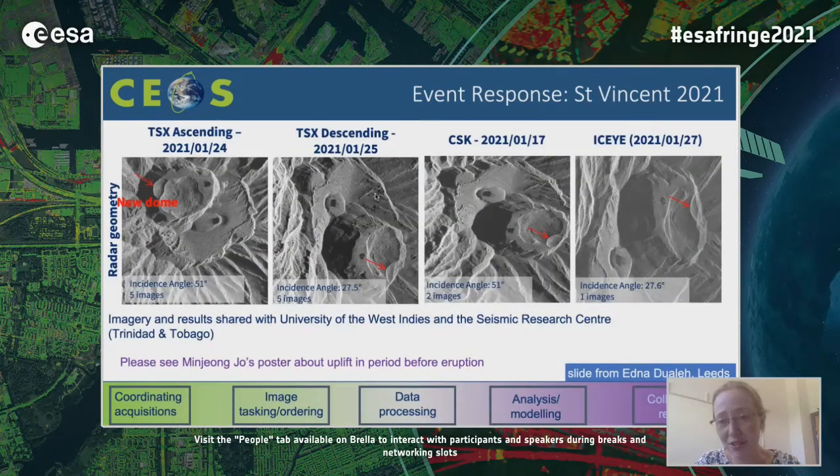So Edna in her presentation already mentioned St. Vincent. One of the things that was really critical, I think, in the response to the St. Vincent's eruption, that involved a lot of different people through the CEOS Volcano Demonstrator and through other collaborations with the University of West Indies and Seismic Research Centre and other universities, was that we had a real diversity of different satellite instruments providing imagery, and that really allows quite a good picture of the growth of the dome, particularly from the beginning of 2021 onwards.